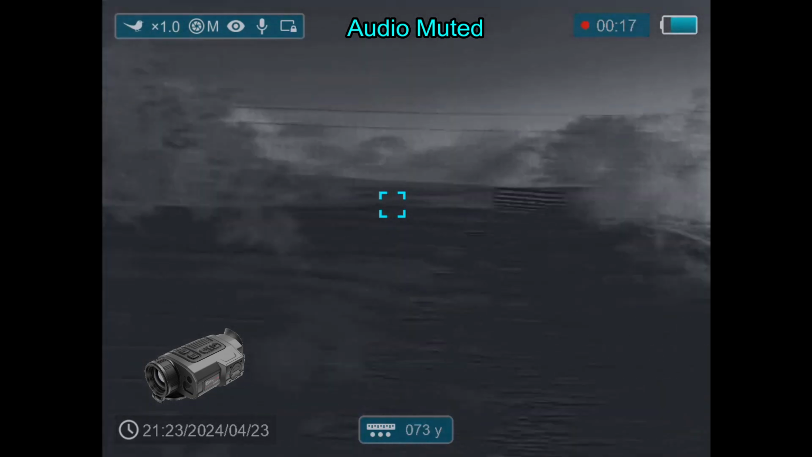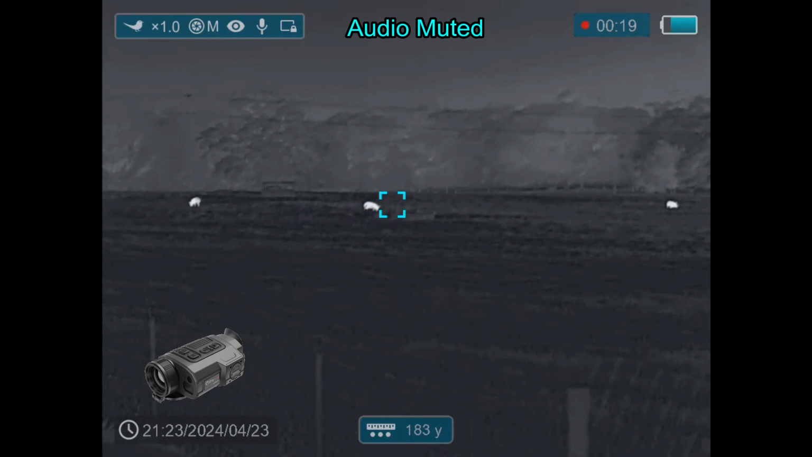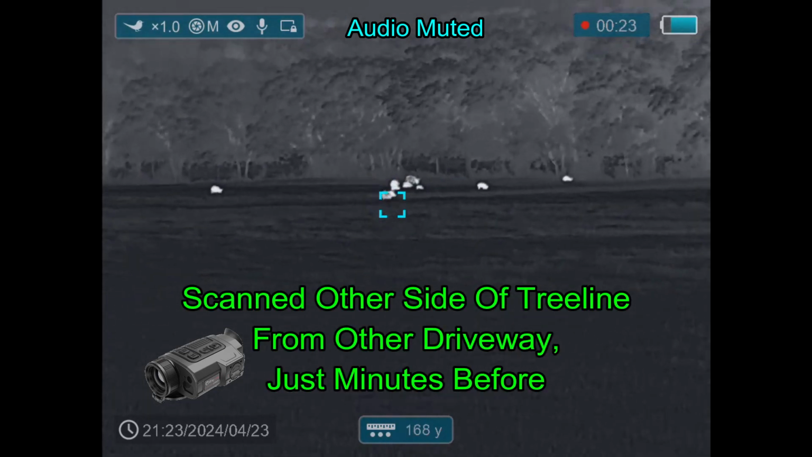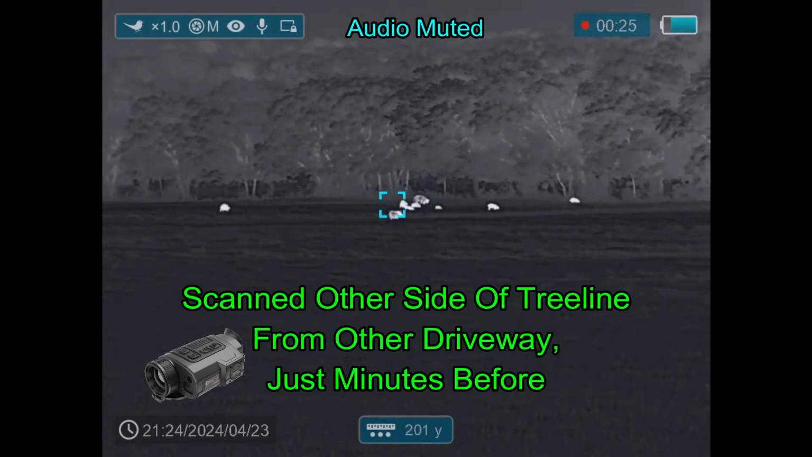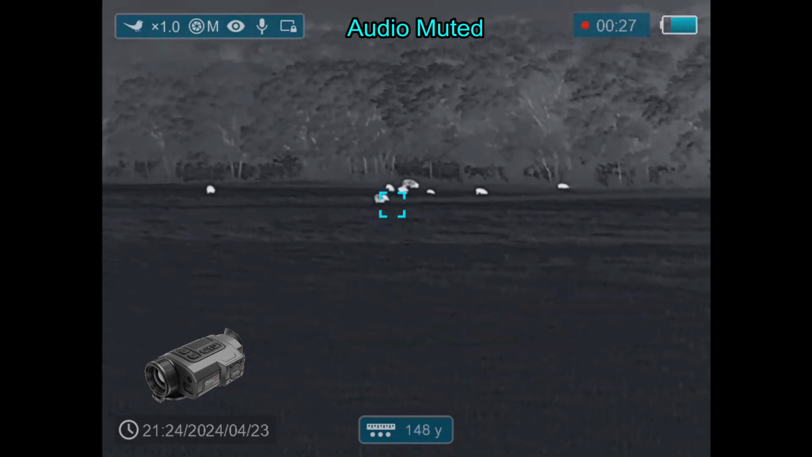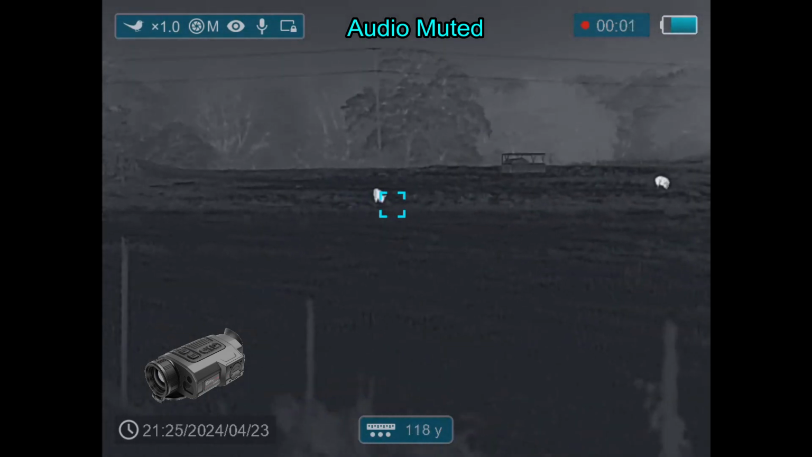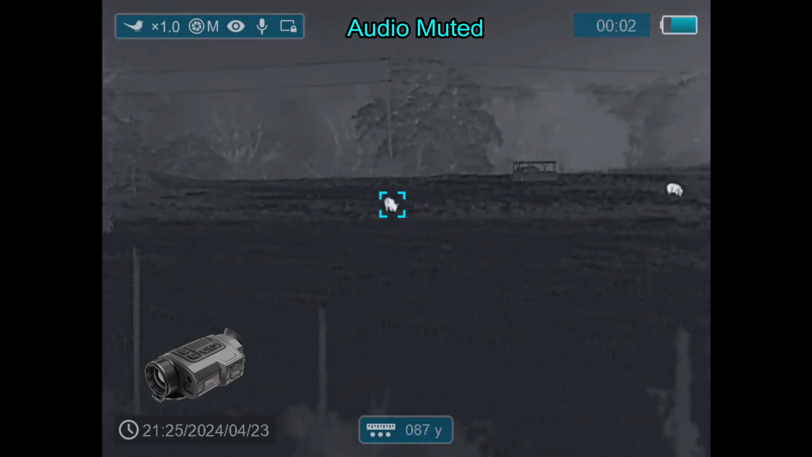Checking the side field, make sure there's no other livestock in that direction. There are livestock back behind these hogs, so I don't want to be shooting in that direction, but off to the left is going to be good. And here I moved up again.